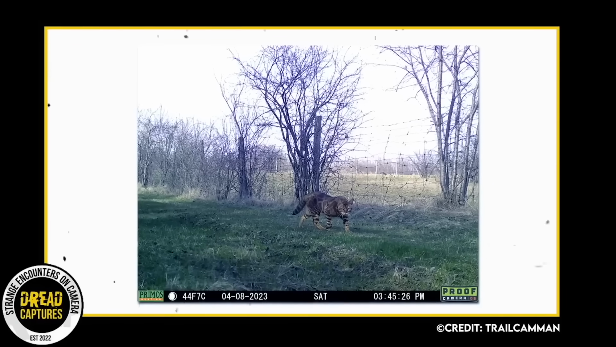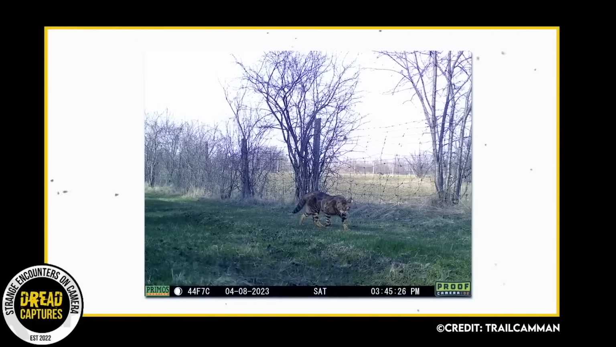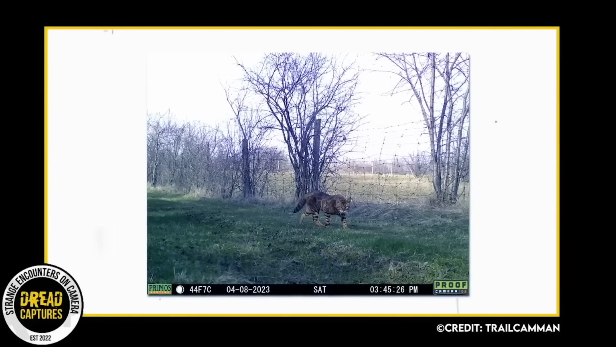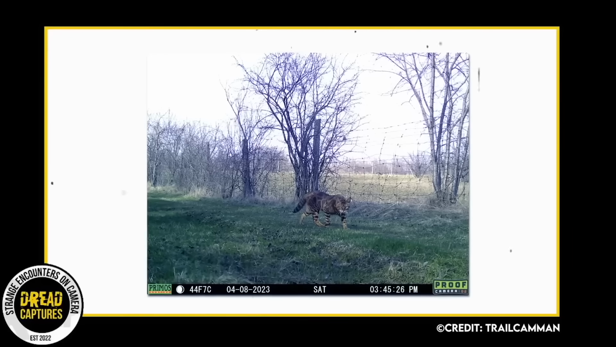Anyhow, the cat usually runs this fence line a few times a day hunting birds. Let me know if you've seen a cat like this with unusual markings, or if this is an entire breed of cat that I'm just not familiar with. Anyway, beautiful cat, awesome captures.